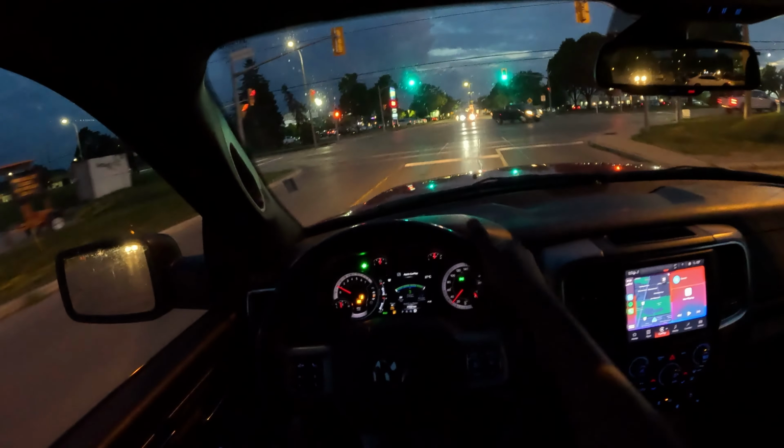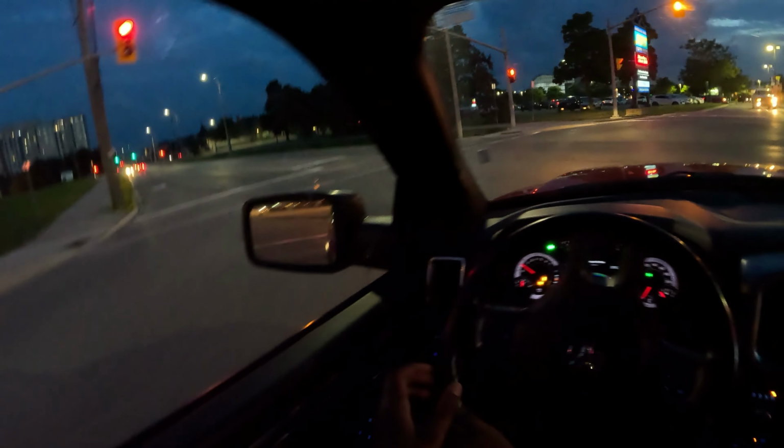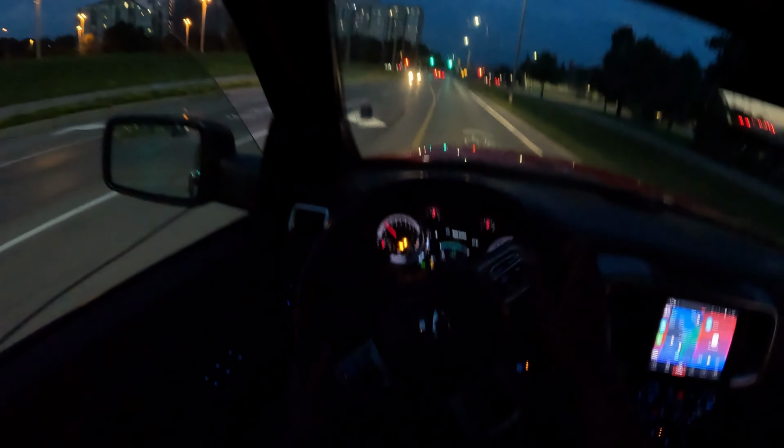Yes, but theirs are a little bit more upgraded, so I really don't think I'm gonna be able to run from the cops. But one thing you would always fall in love with a truck like this is the way she sounds.